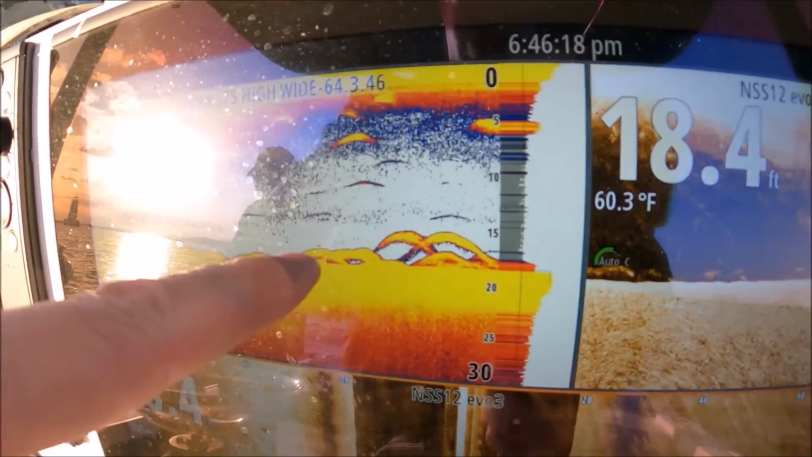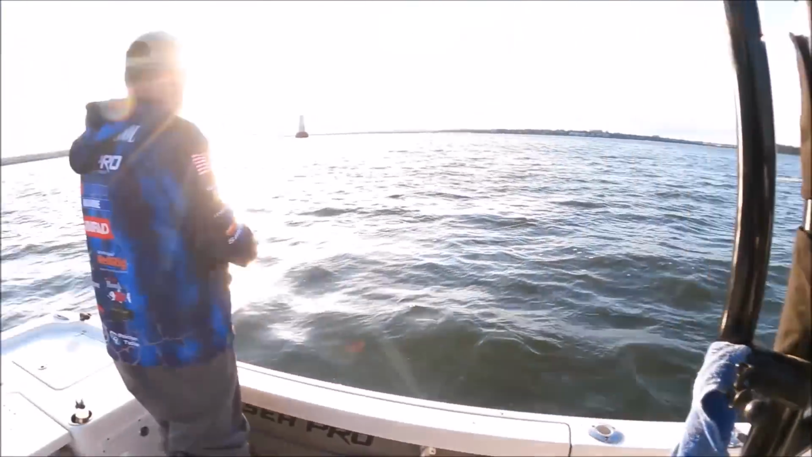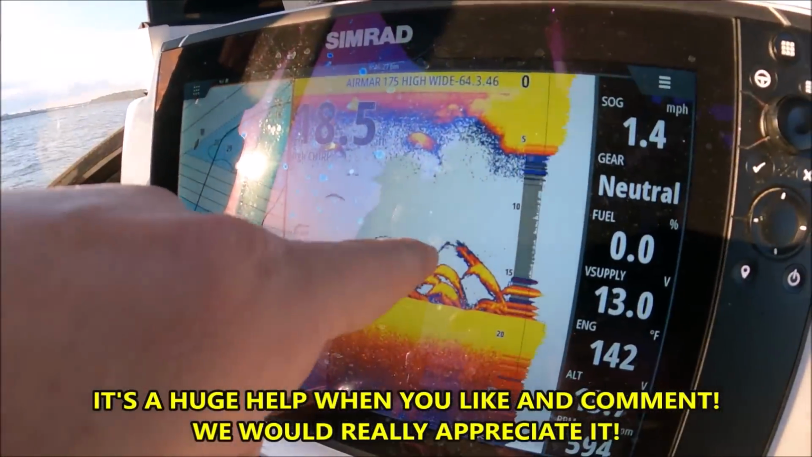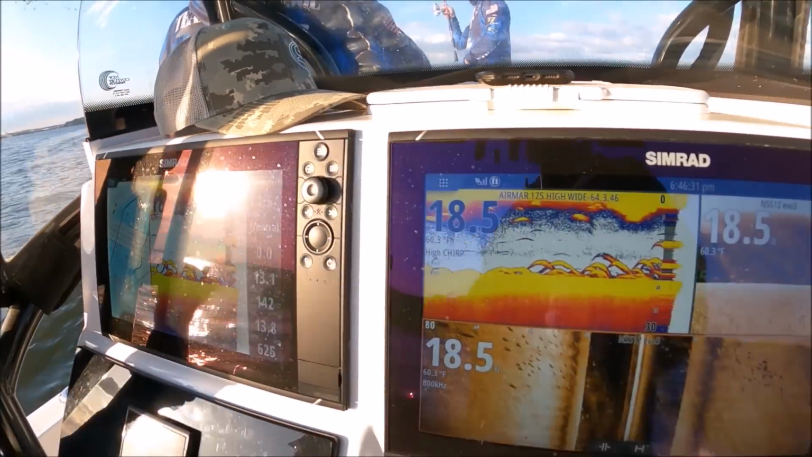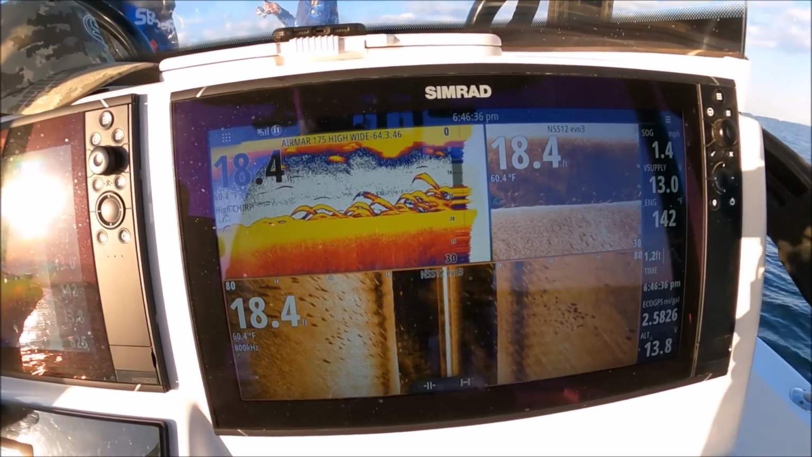See, they're coming off the bottom. See how tight they were to the bottom? And now they're coming up off the bottom. That means they're looking at the spoons. That means they're gonna bite. That means they're interested. That one just came up and looked at one and went down. Stripers everywhere. Somebody hook up. Who's hooked up? They're everywhere.